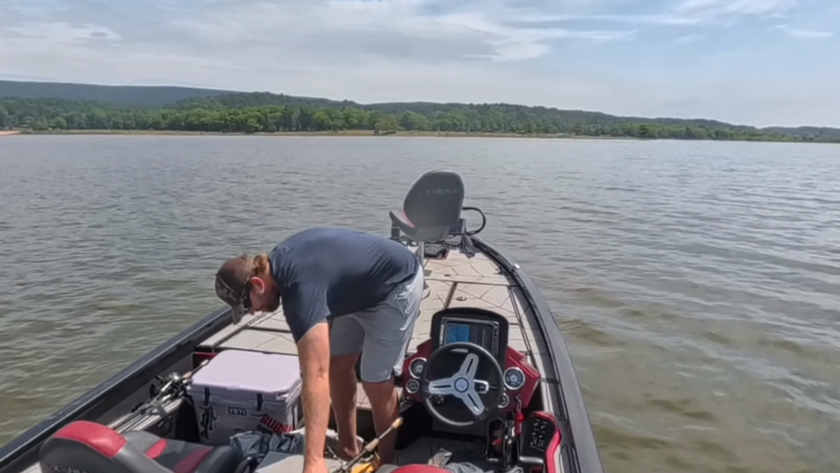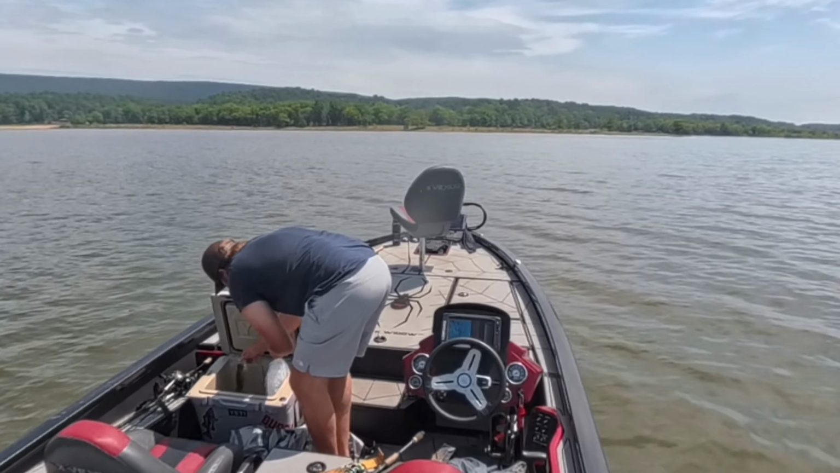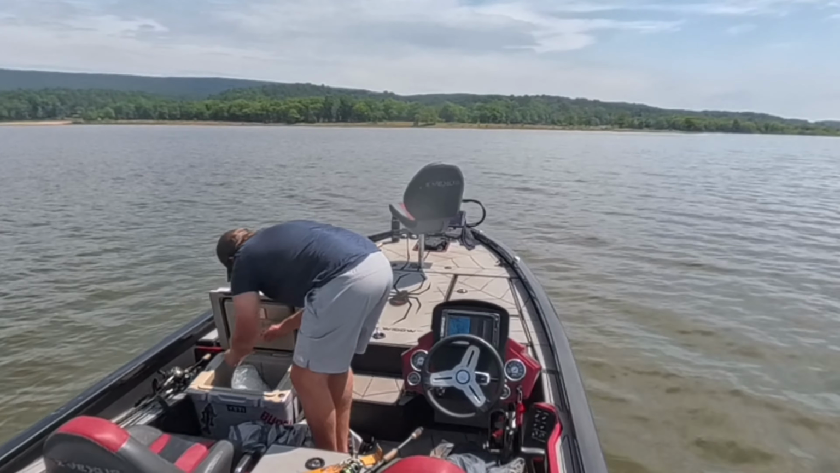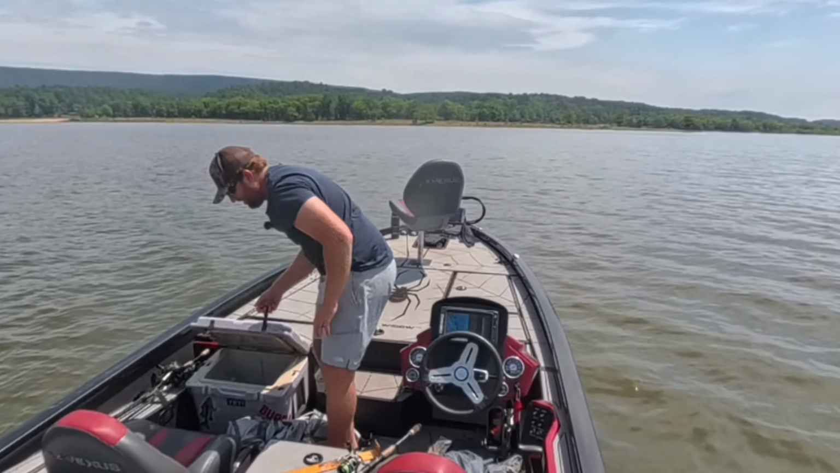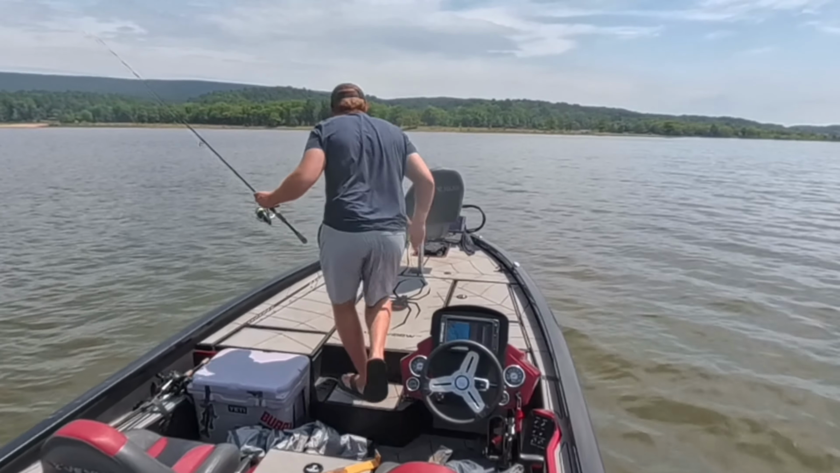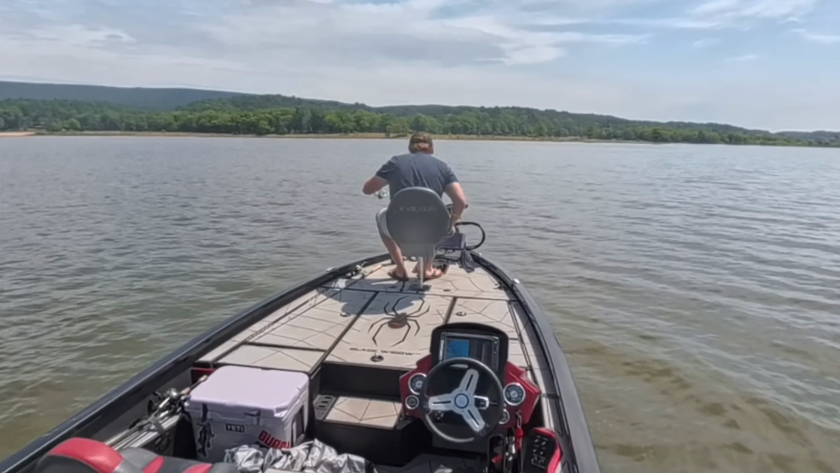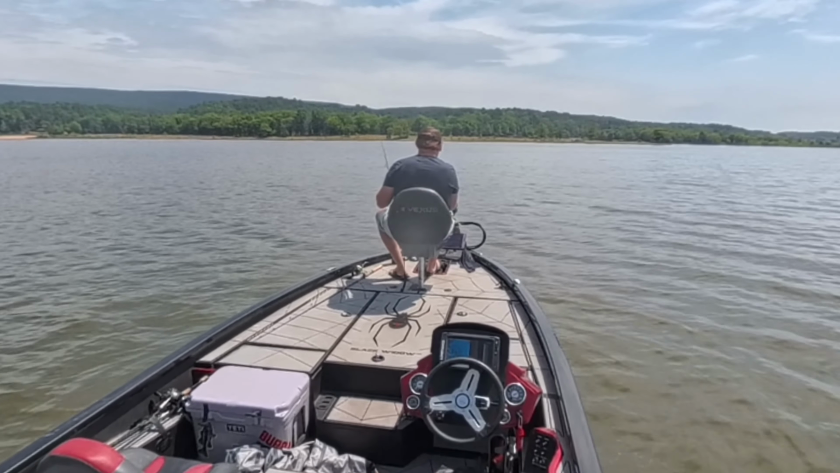He's about 11. You can keep them in any size out here, but I don't really like messing with them unless they're at least 10, because Lord, trying to fillet those can be a real pain, man.